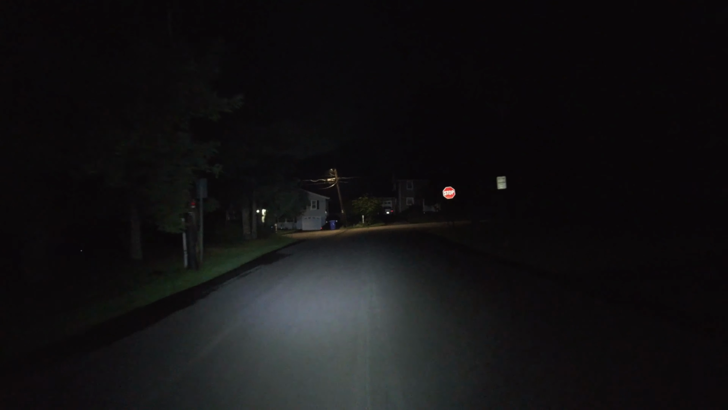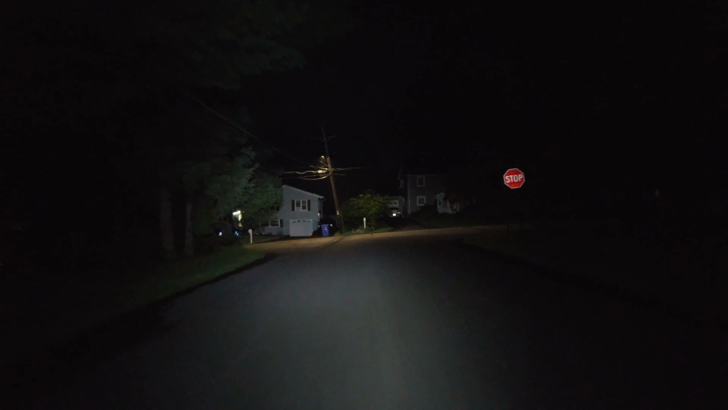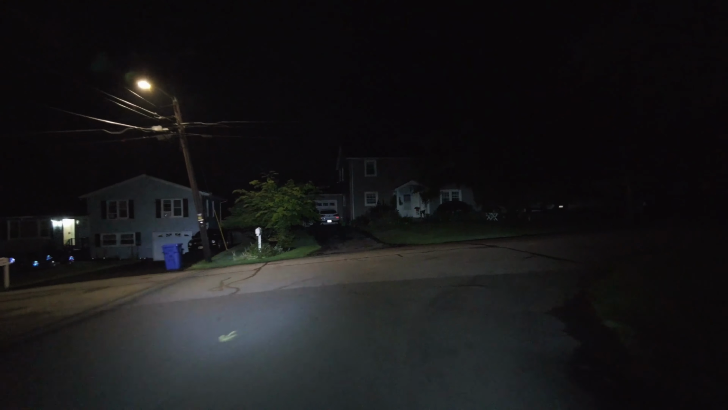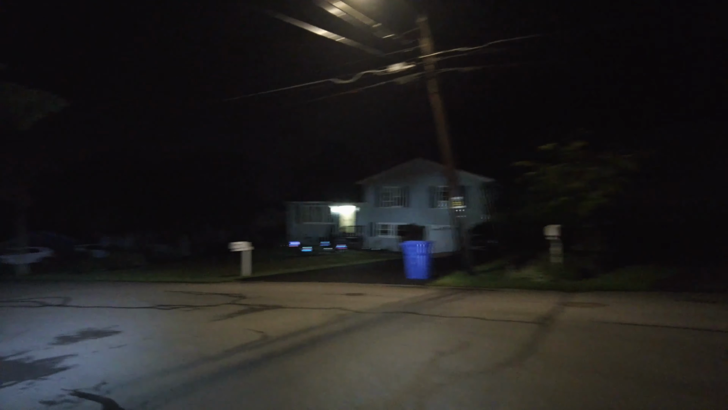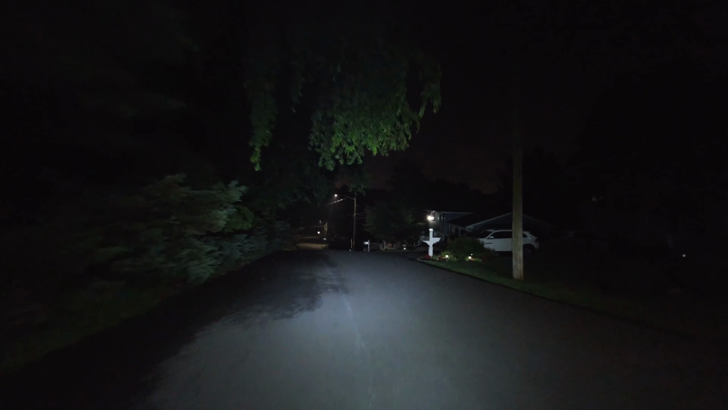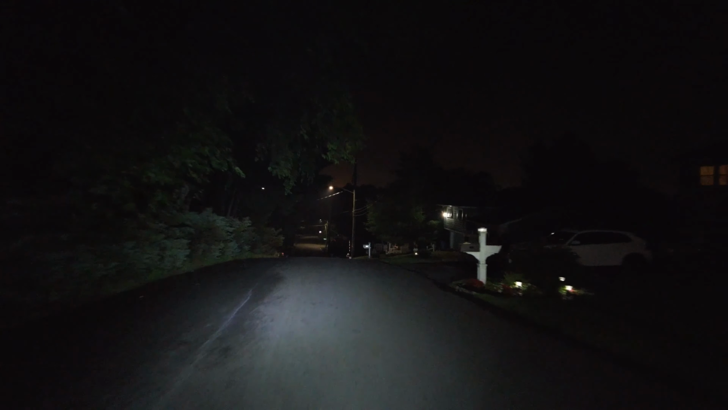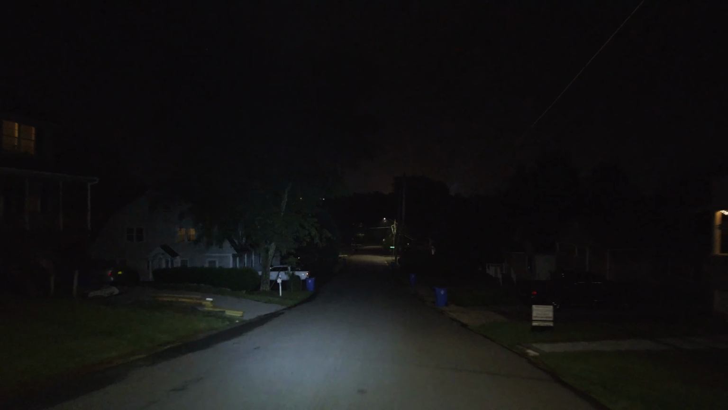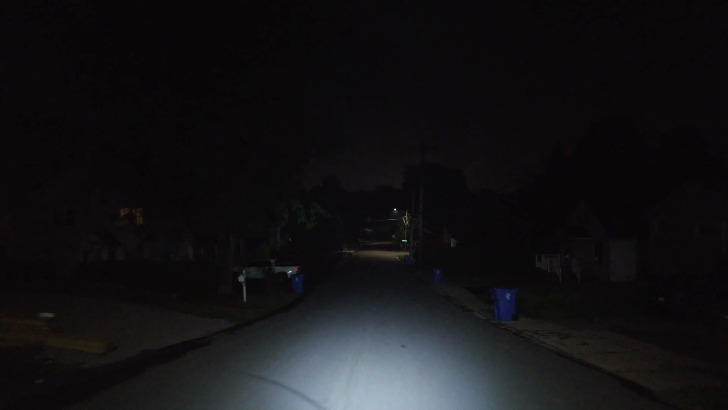So it is July 5th, probably about 12:30 a.m. last I checked. It's about 72 degrees. I'm riding around in Middletown, New York, just after a heavy rain. So there's a lot of fog. And I'm testing out this really silly setup that I have.